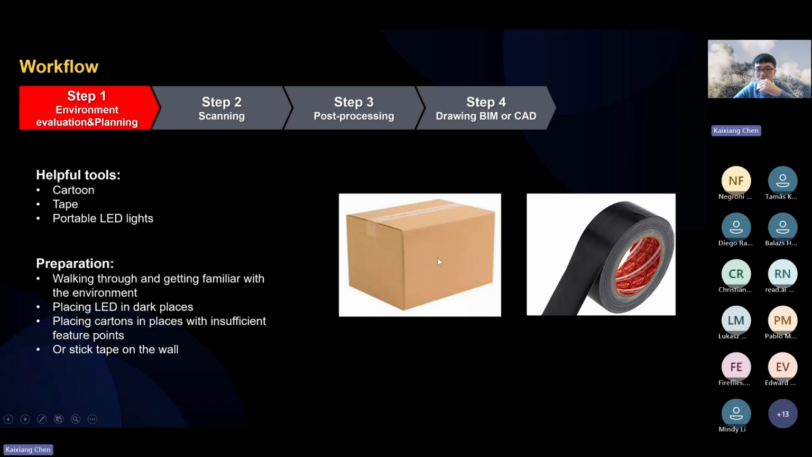So we use cartons to increase feature points for the point cloud, for the SLAM. And we can also stick tape onto the walls to aid the feature points for the SLAM.